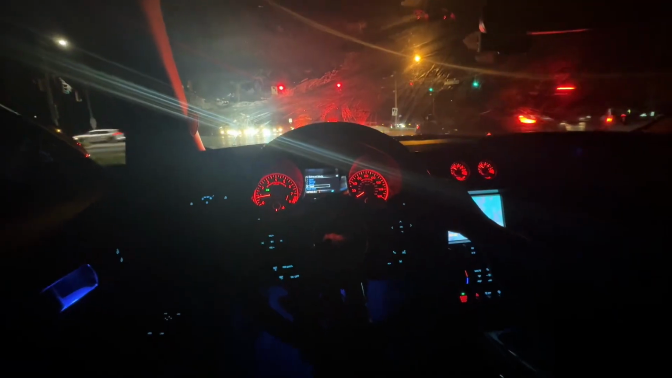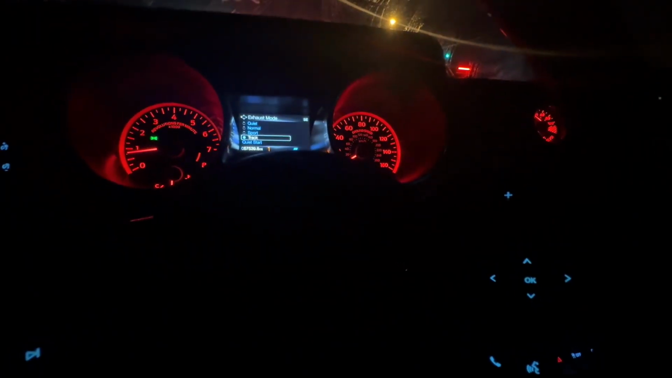Hey, bro. Oh. My windshield wipers don't work. Look at that G37. So that's in the video. I'm gonna remember that so I can tell them the windshield wipers do not work. Everything else is fine. Ooh, is that a G? Look at that. Is that a G right there?